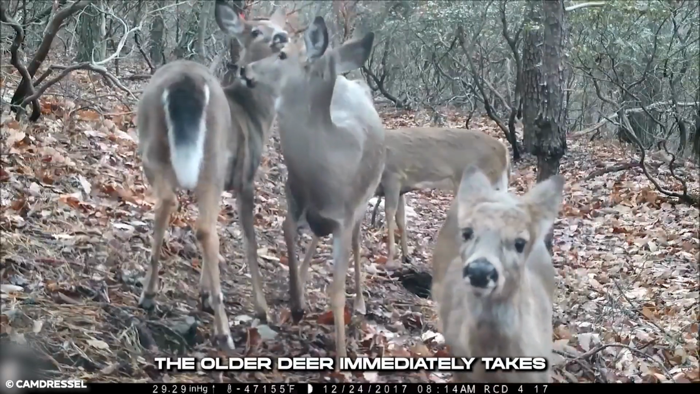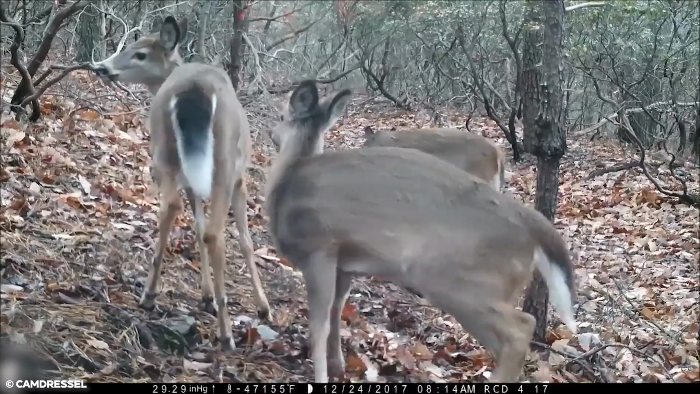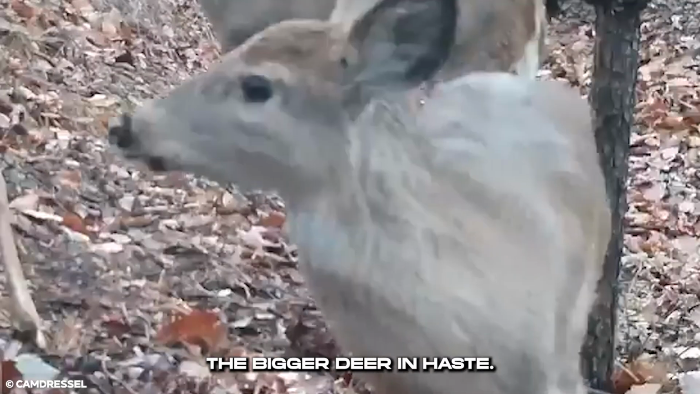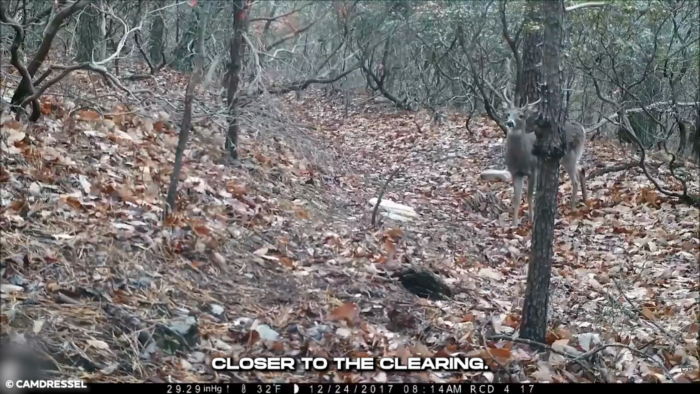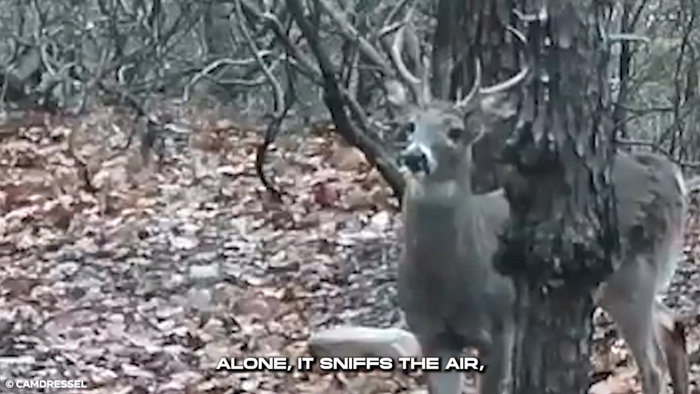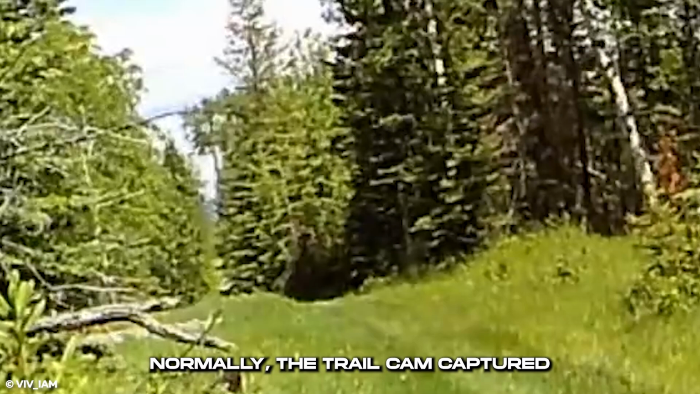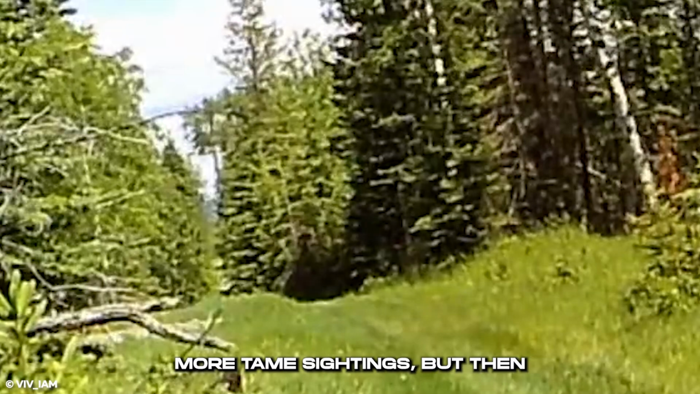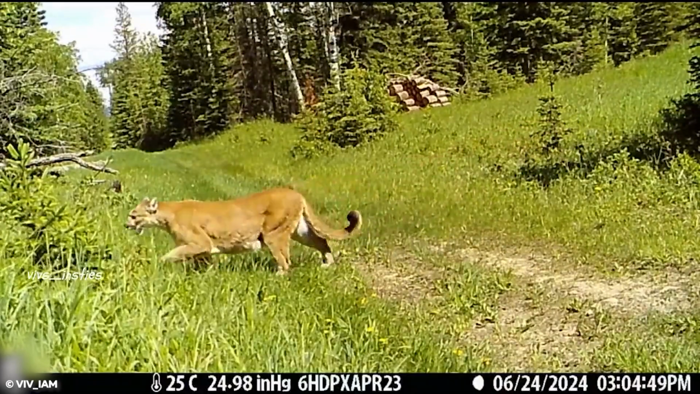The older deer immediately takes off, running into the woods to get away from the incoming danger. The smaller deer follow the bigger deer in haste. Soon, a male deer inches closer to the clearing. Alone, it sniffs the air, smelling something ominous. Normally, the trail cam captured more tame sightings, but then something quite dangerous decides to use the trail.